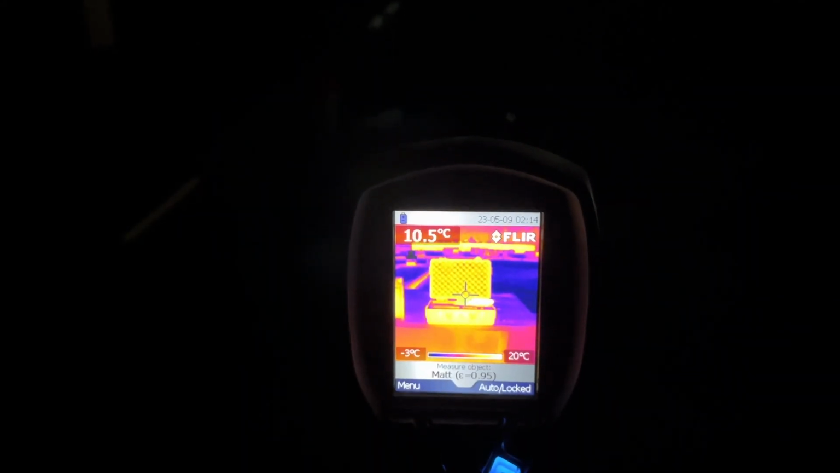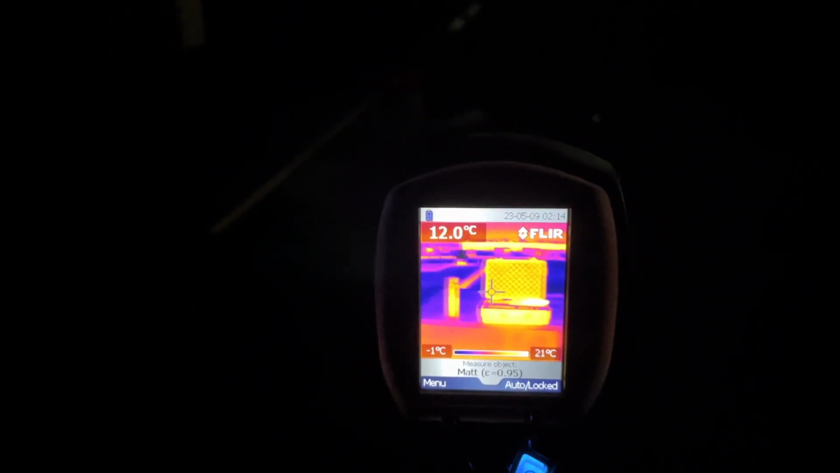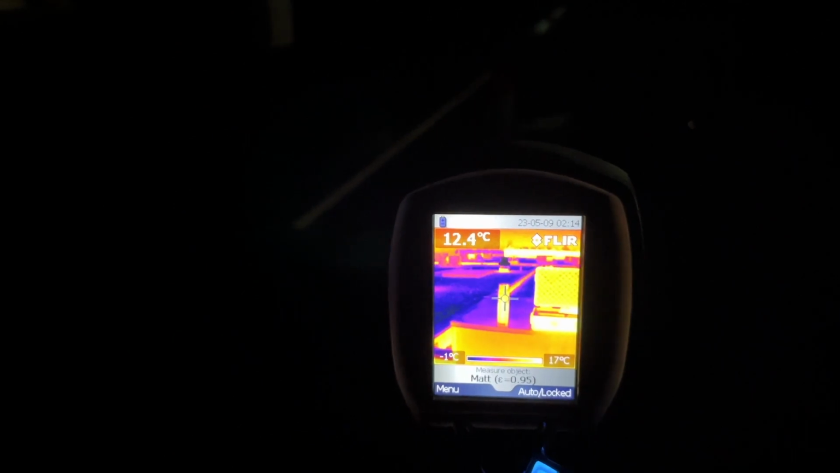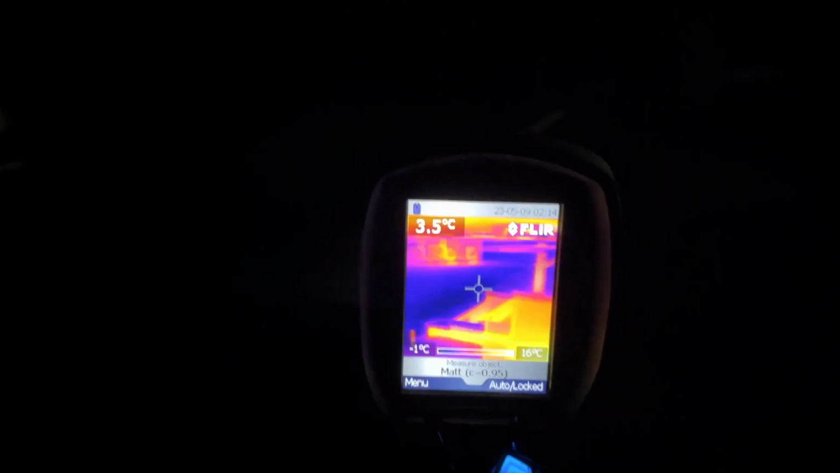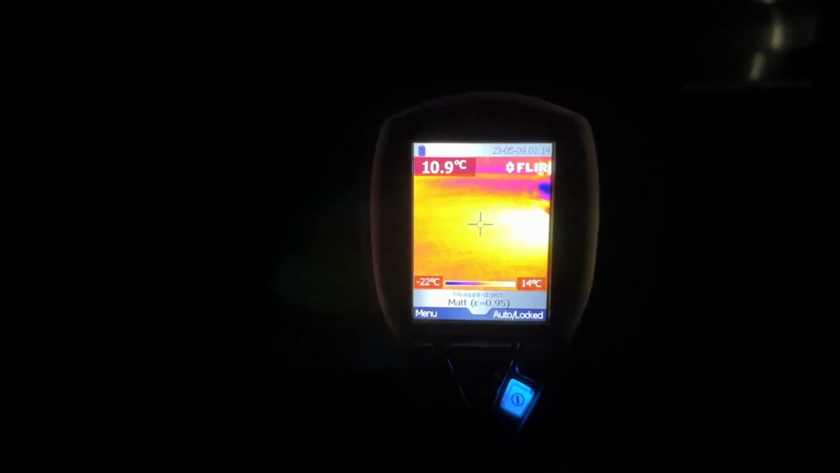So just to give you an idea of the sensitivity, what you are seeing there is my case that I just took my camera out of, and there's a can of marking paint right there. They are sitting on top of the rooftop heater that is directly above my office. There's a vent, so we're not surprised to see warmth around that.